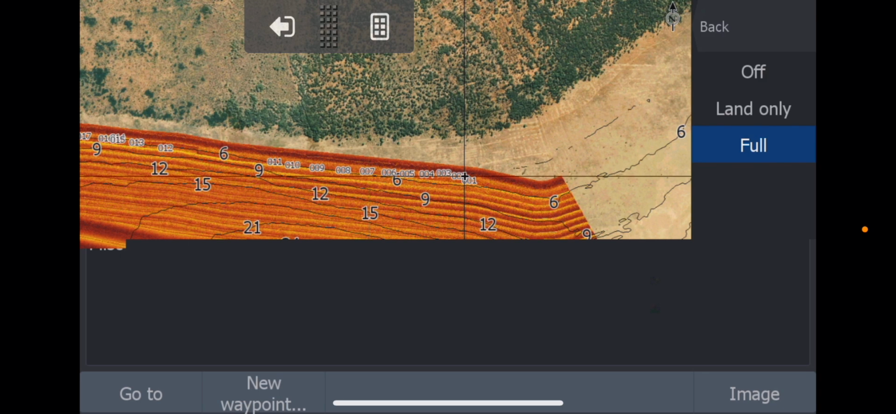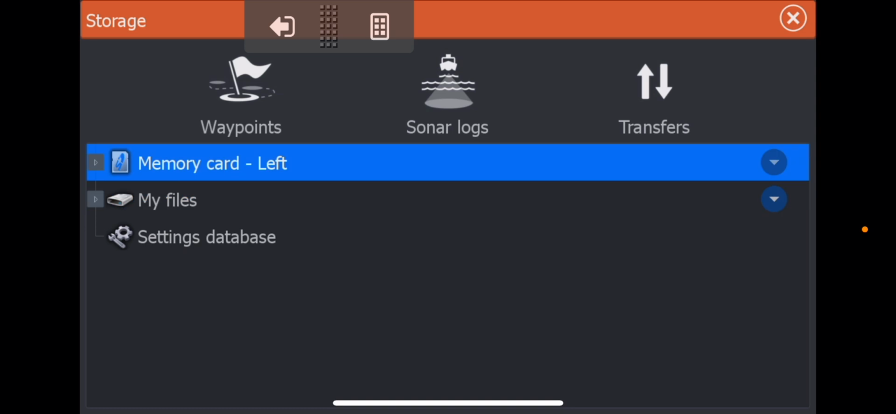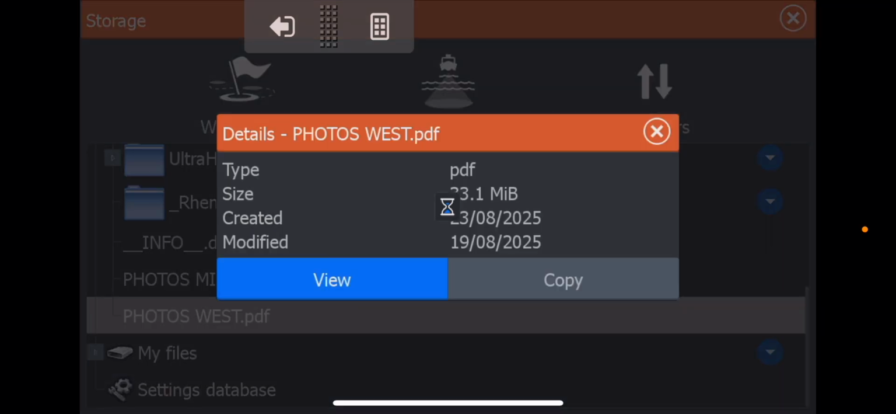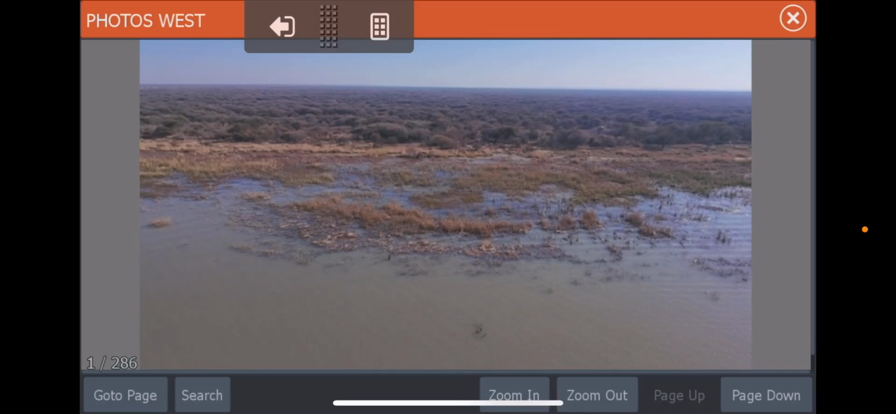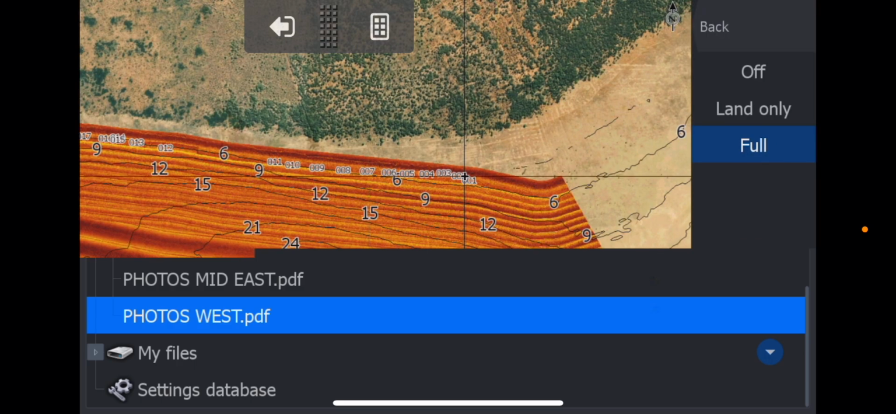Okay, we also have a PDF for it. The PDF for those is under storage. And you go to the memory card. There's your old photos, which is your mid and east, and now the west. And then you can view them and you can scroll through them and you can look for them, and the number of the photo matches up with the number on the chart, which will help you guys to get through those images.